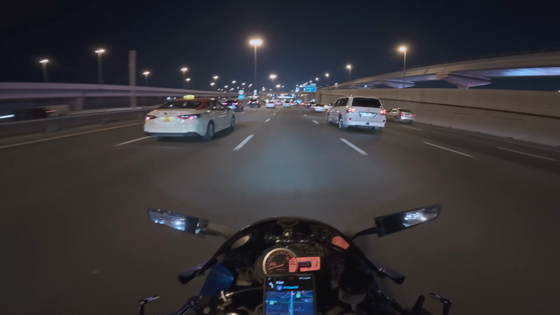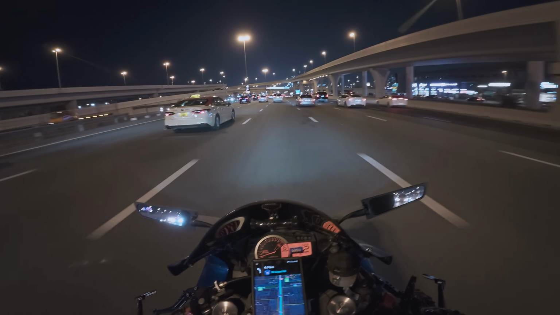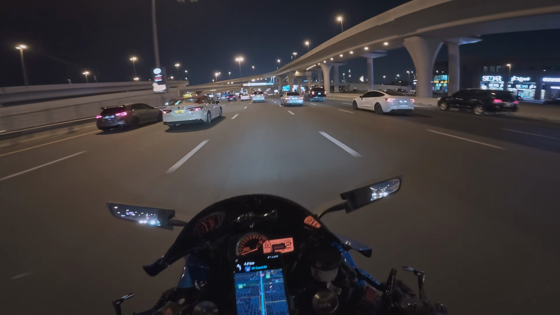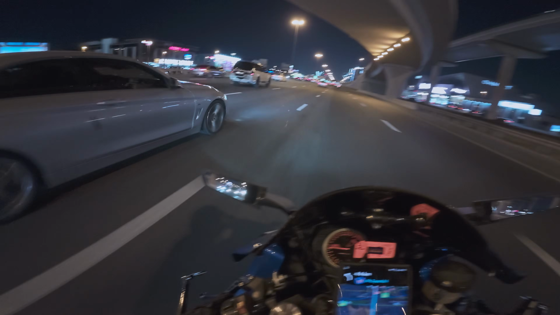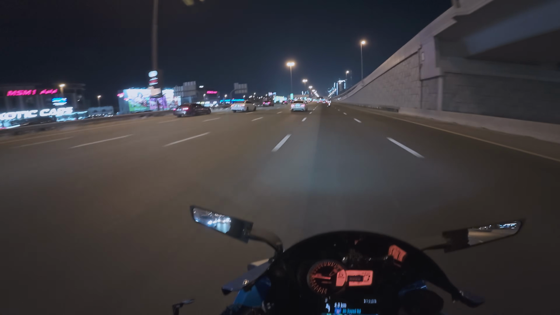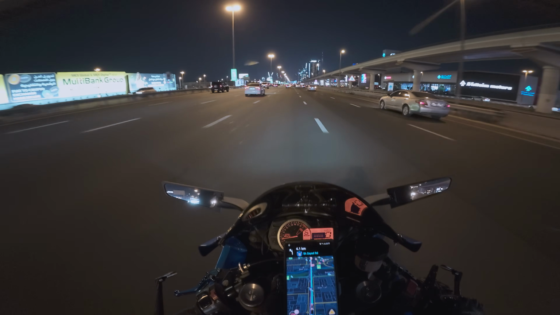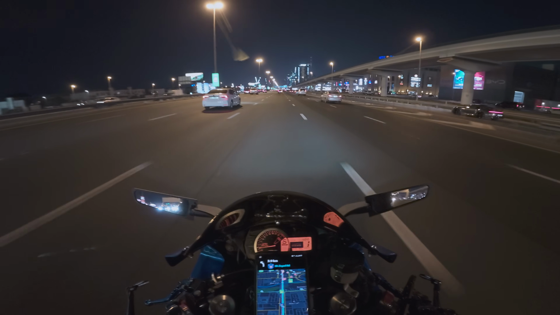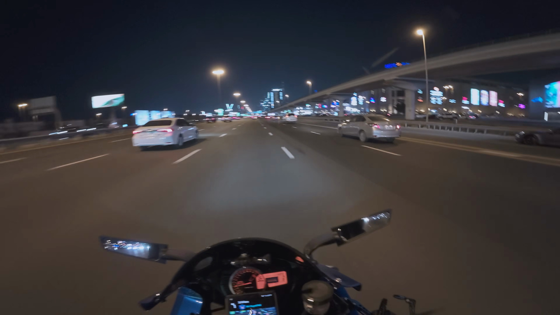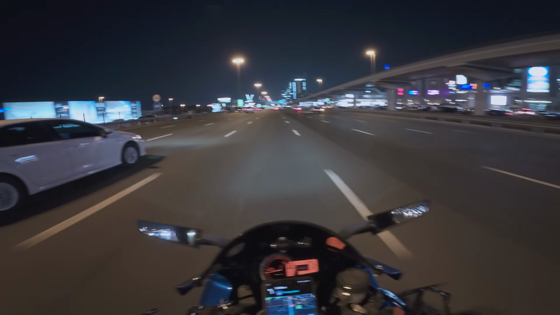And also, you guys might be thinking, why does this guy have his maps on all the time? I know how to go home. These are routes that you should remember. So the reason I have maps on all the time is to see stuff like this. You can see where the traffic is starting, so I can actually understand in advance where the traffic is going to be.